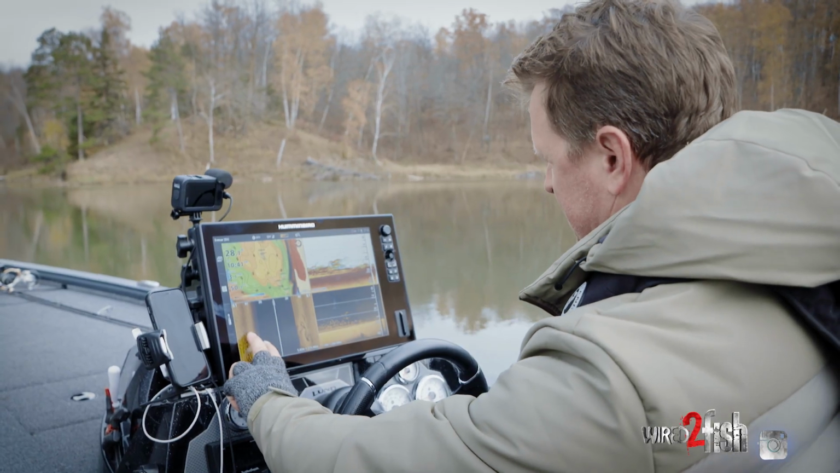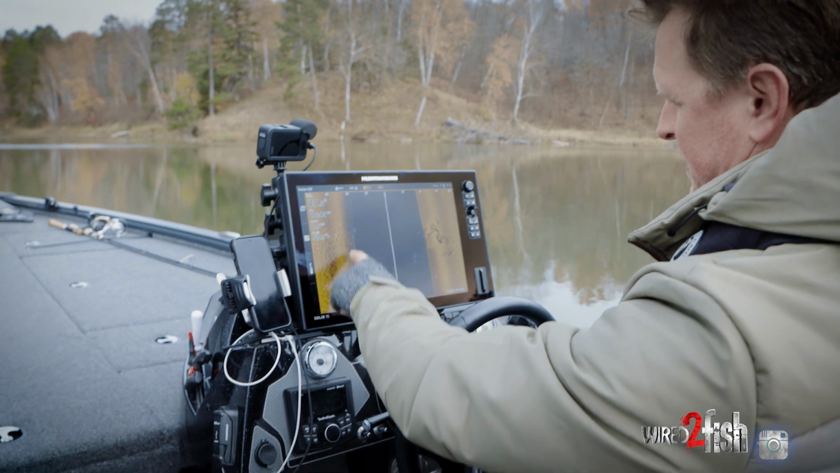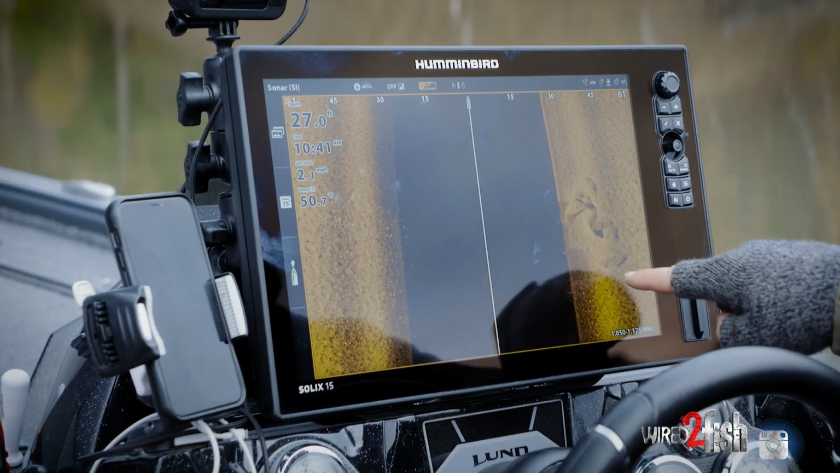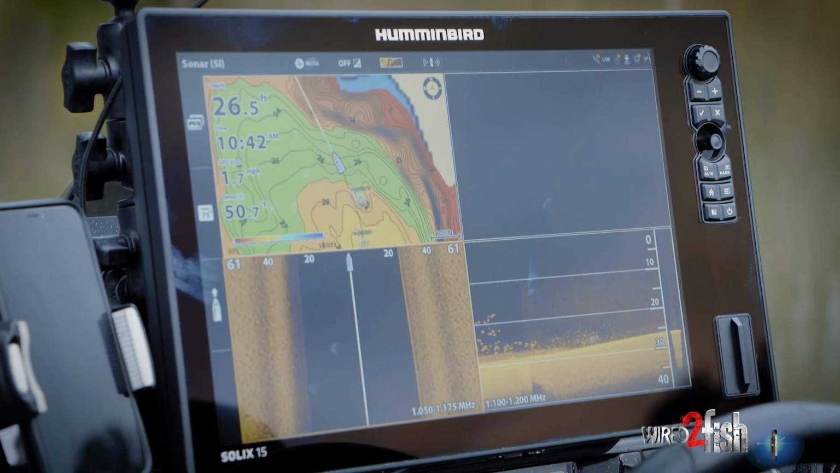And I can still see fish on side imaging. So side imaging can be a real useful tool. You know, 35, 40 feet out, there's a pile of fish. They extend all the way out. And then there are some fish about 45 feet out, but then I start to go shallower on the contour. So I've already quickly defined where these fish are living.